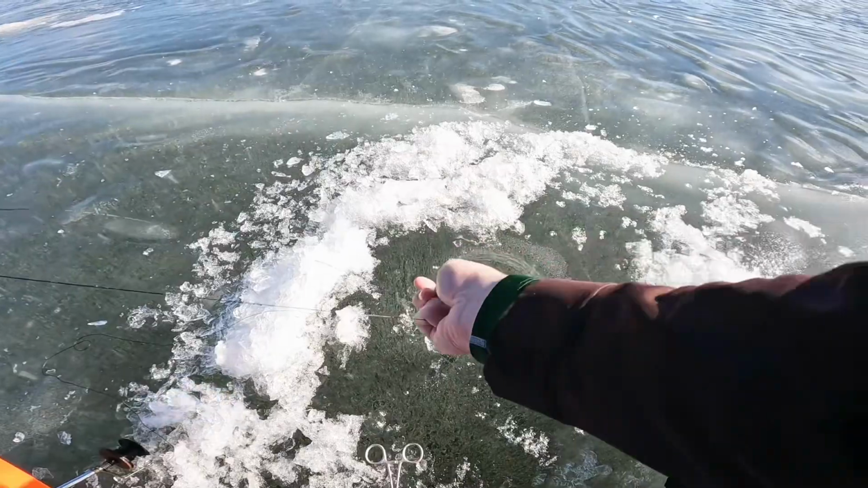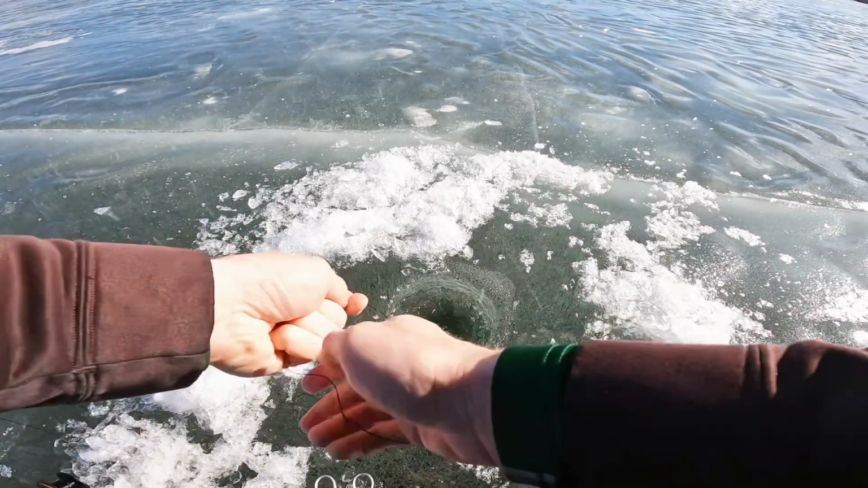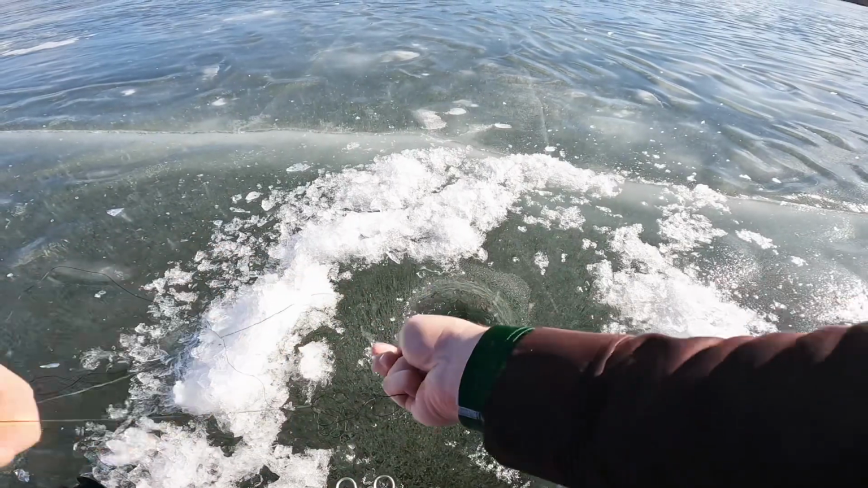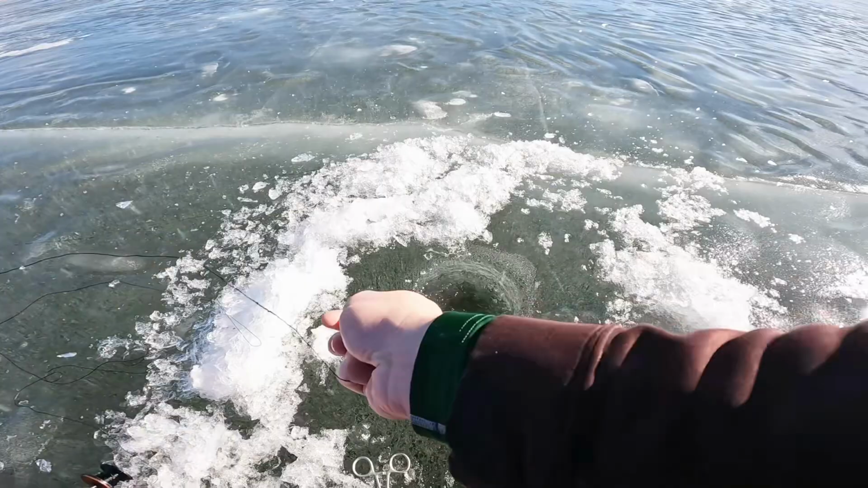It feels heavy and slow. So I don't know if it's a decent pike. I should have brought the bump board. I don't know if it's in something or it just feels that heavy. It's not really fighting though.